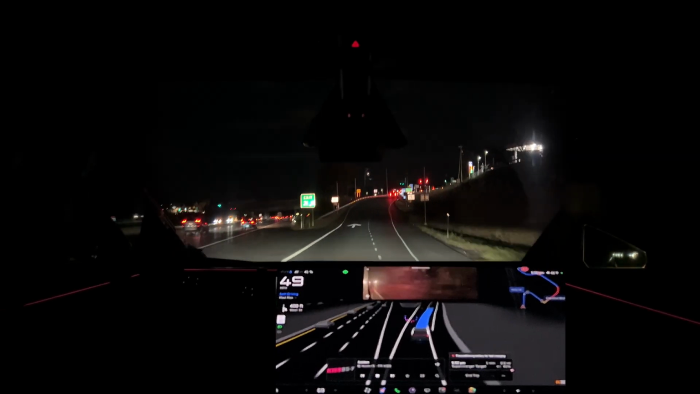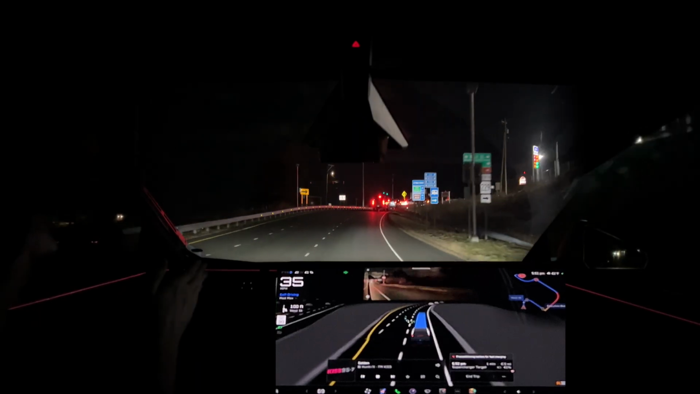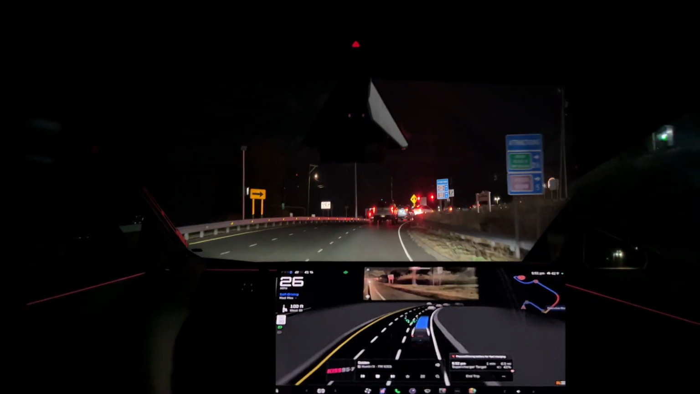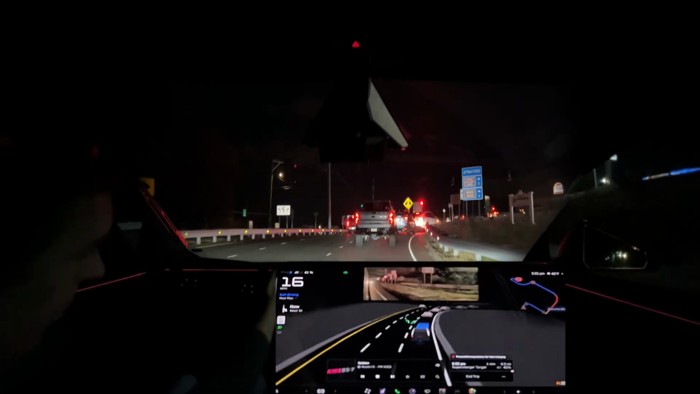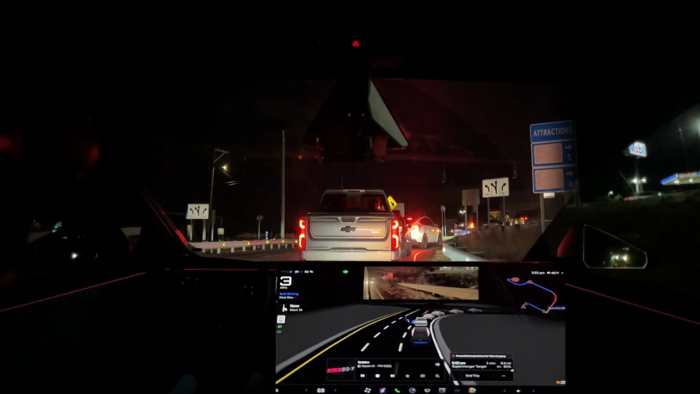Alright, good. We're coming up. It feels quick to the cars, but I bet you this is going to blend. We're going to take advantage of the hill. Yeah. Taking full advantage of the regen there. That was good.